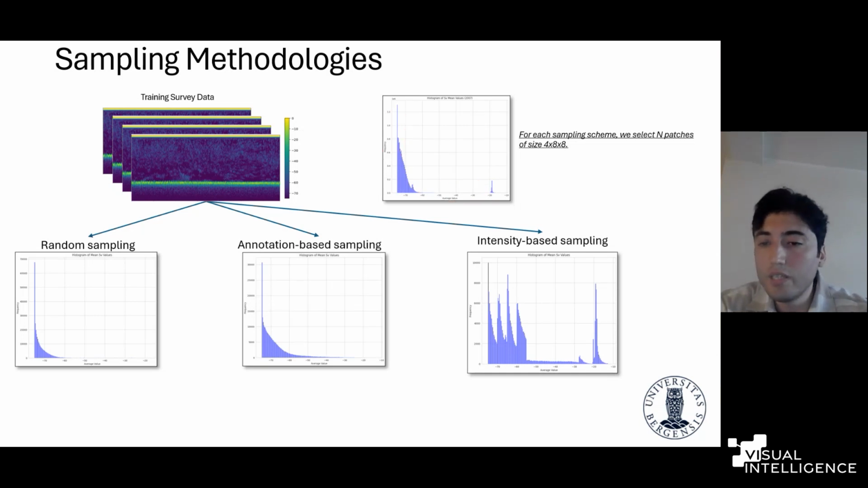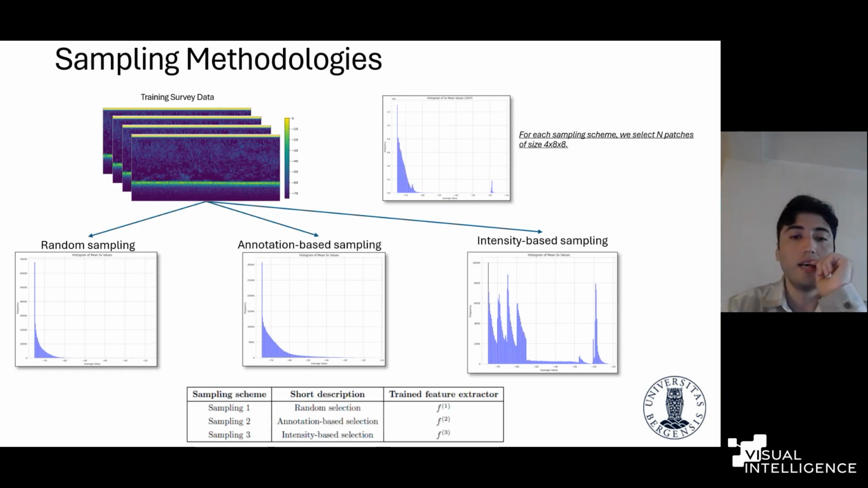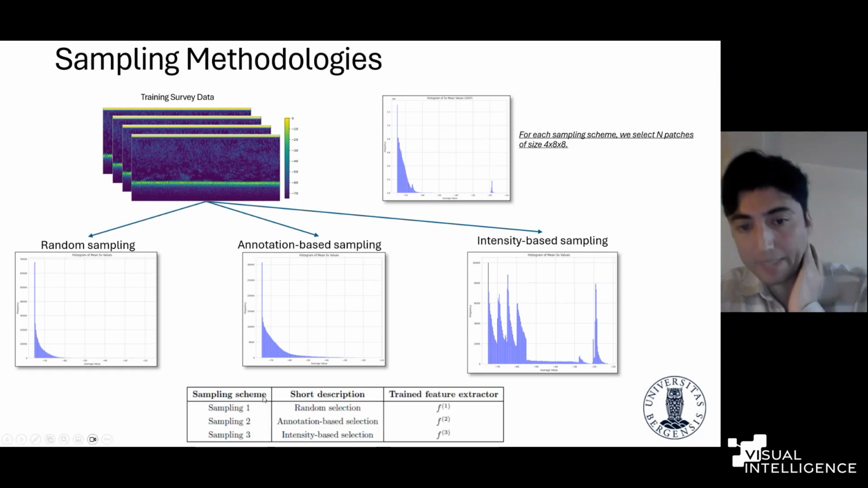What we did in this scenario, until the 95% quantile, which is minus 55 here, we divided this interval into 4 bins, like 1, 2, 3, 4 bins. And by considering the scarcity after this part here, we took this part as one separate single bin. And from each bin, we extracted the patches with equal probabilities. And this is our resulting distribution of the training data.